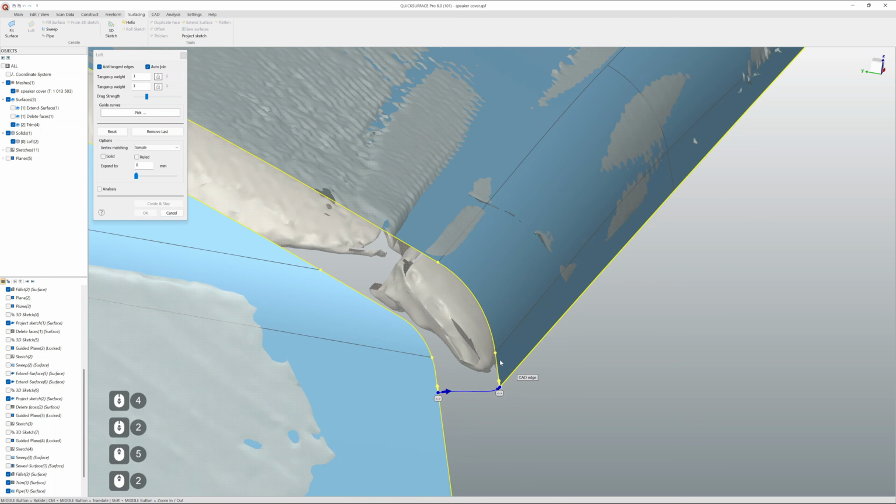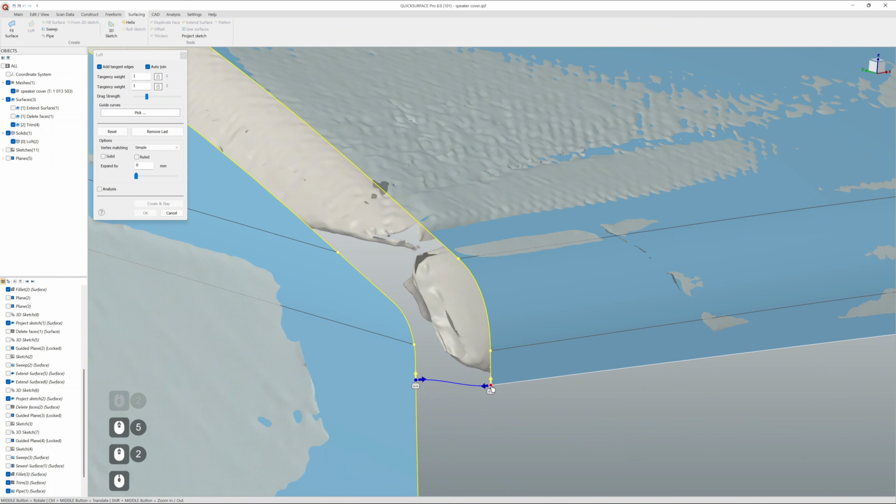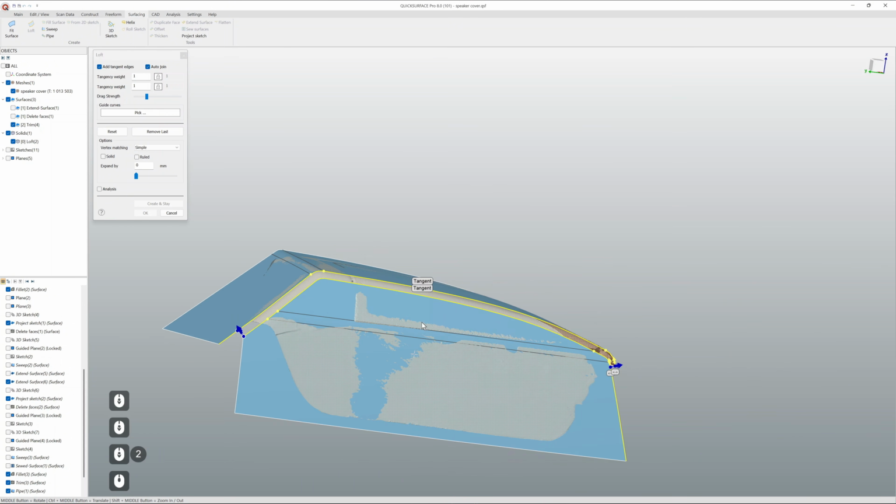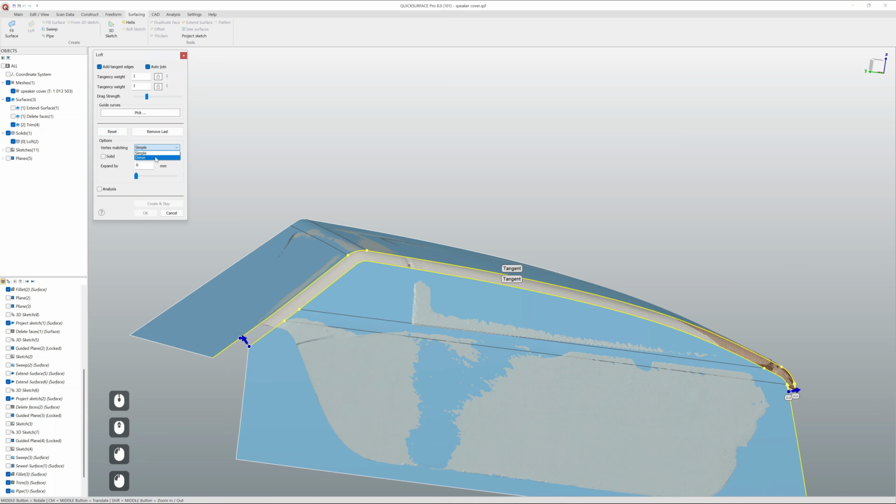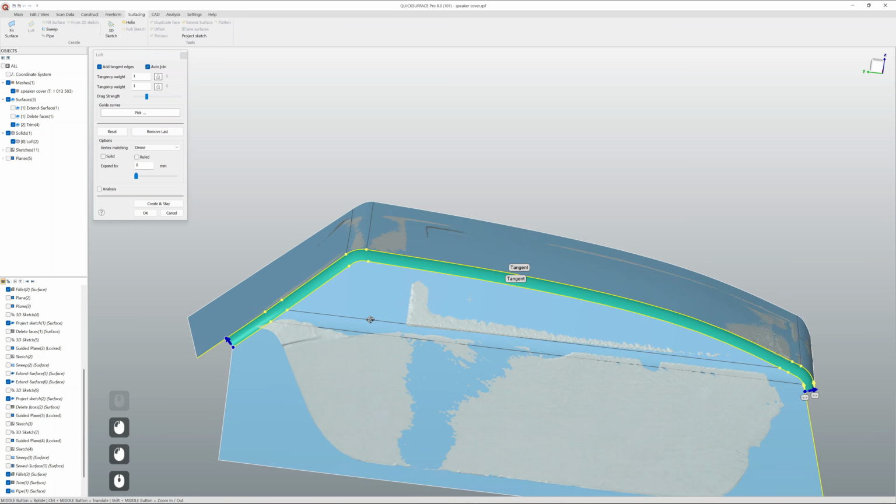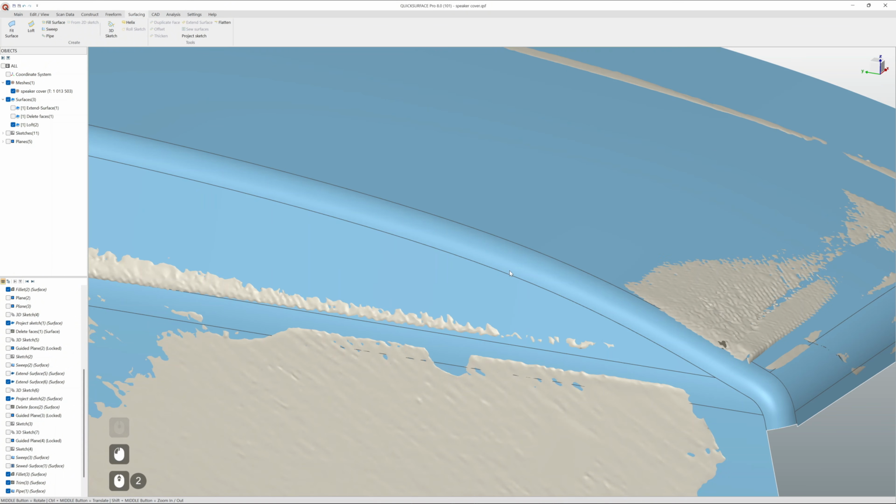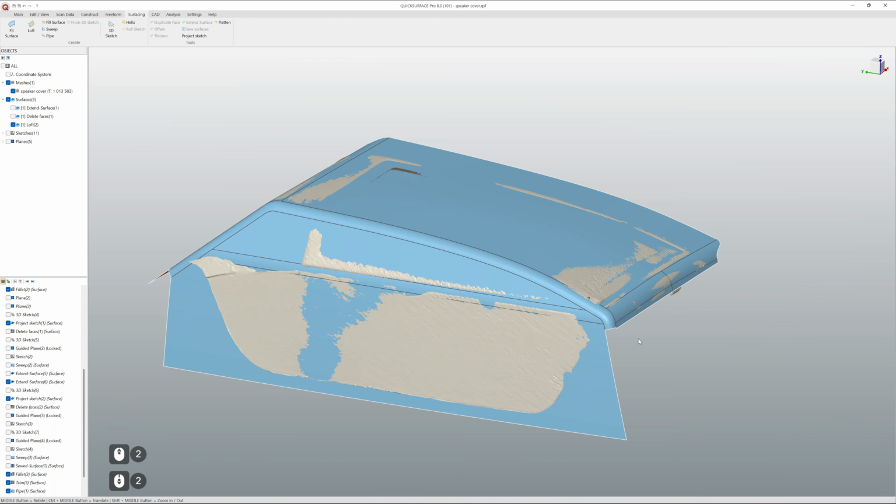Okay, so let's see what's happening here. Probably in this case it doesn't even work, or we can try to dense control. Now it works. So the outcome is just one single surface.